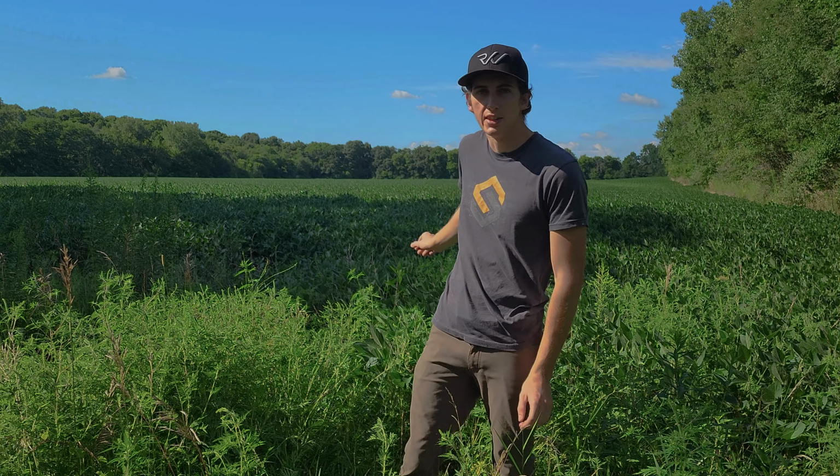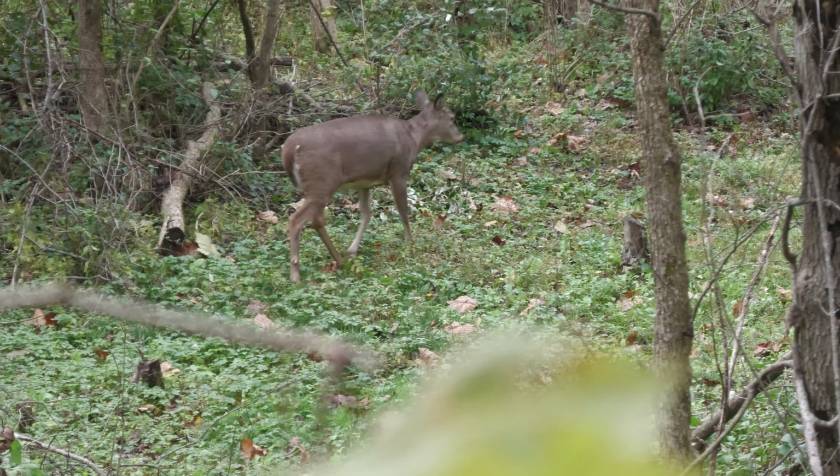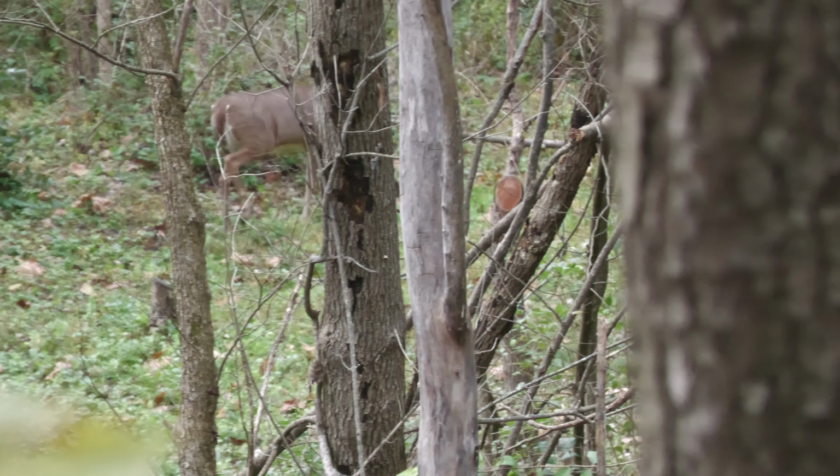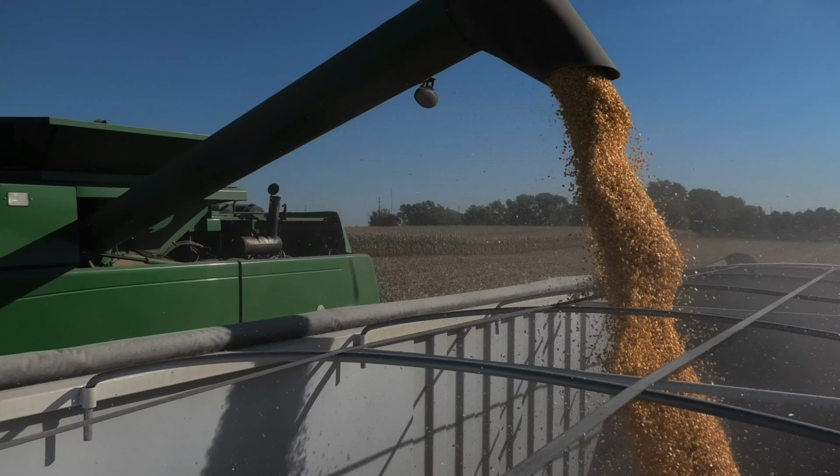I can already tell these beans look green right now, but I can see the leaves are starting to kind of curl a little bit. It's been really hot, it's been really dry, and these things are going to dry up quick. When they run out of moisture, those deer are going to tend to start to suck back in the timber. They're going to be off these food sources. They're going to make what we call a fall shift. That shift is for food, security cover, and to start looking for does.